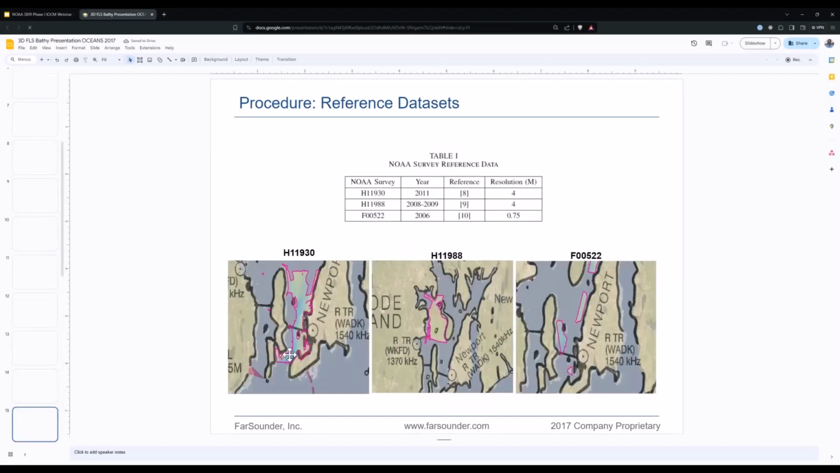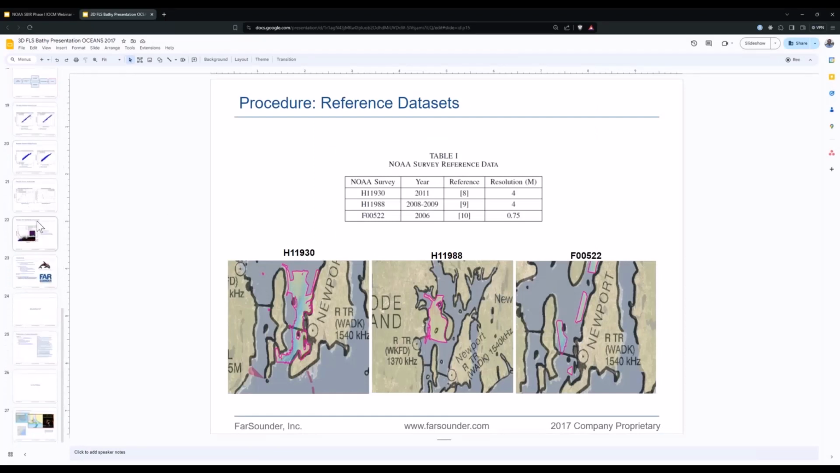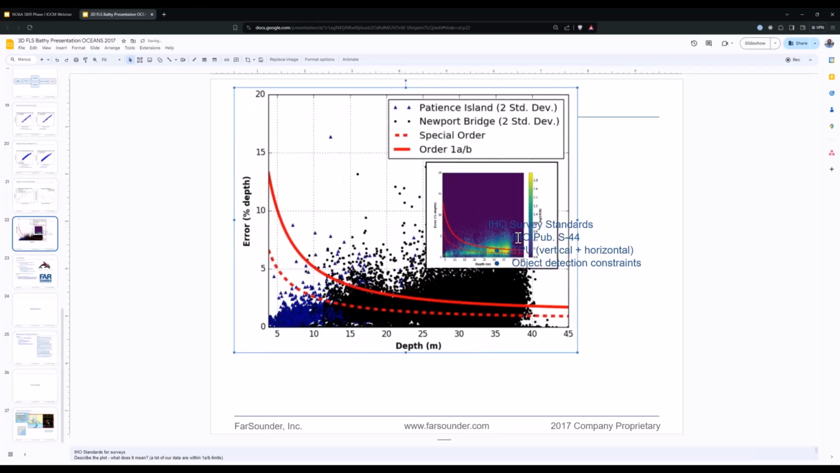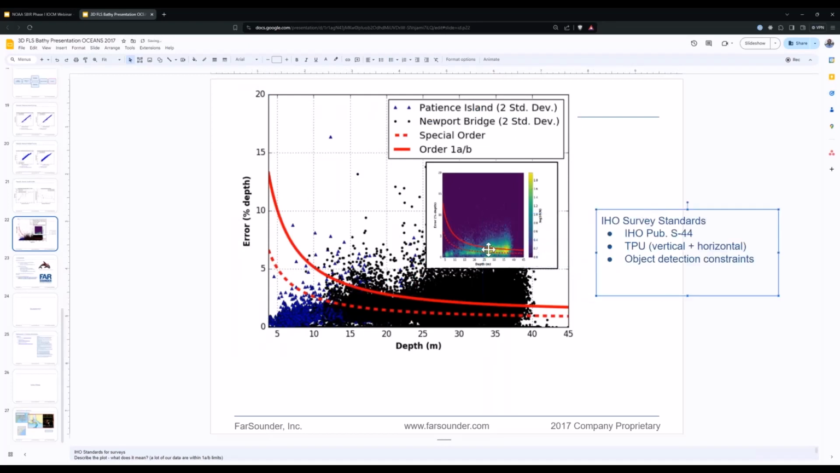Can you guys see this new presentation? This was the presentation that we gave as part of that work. And yeah, it's going to be kind of hard to see in this one. So this hex histogram is showing the density of points that fall under order 1A in uncertainty, just to give you an estimate, in these surveys that we performed as part of this work. So you can see, yeah, we have a good amount of points under it and some points over it.